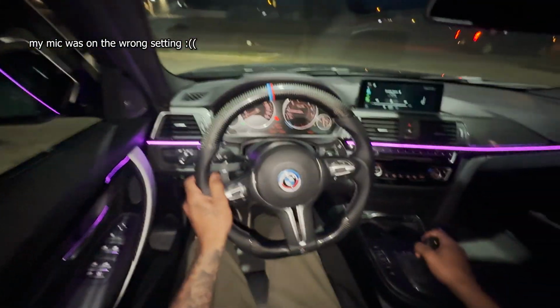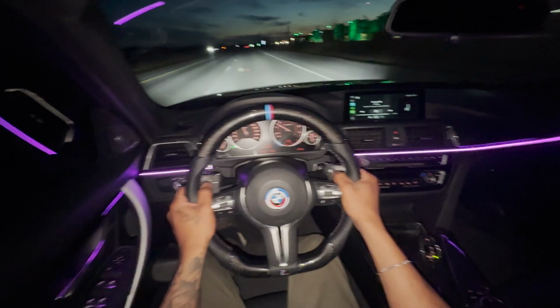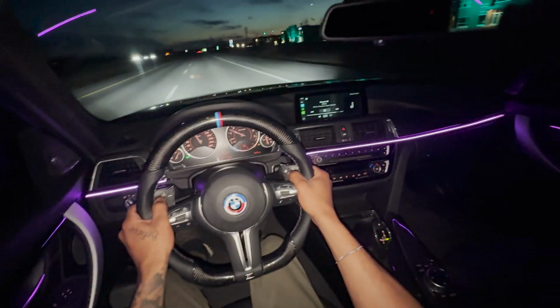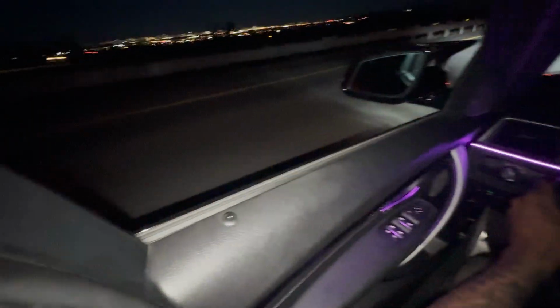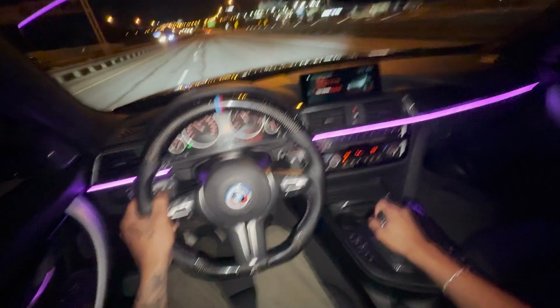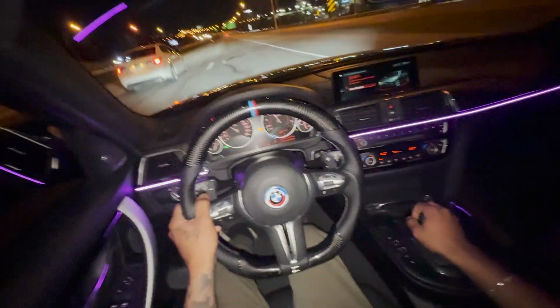Alright, y'all, so I have my flash turned on. Let me know if it's too bright or not. I'm just excited to drive the car. By the way, this is my first drive back. As y'all can see, I keep putting it in Sport Plus every time I start recording.